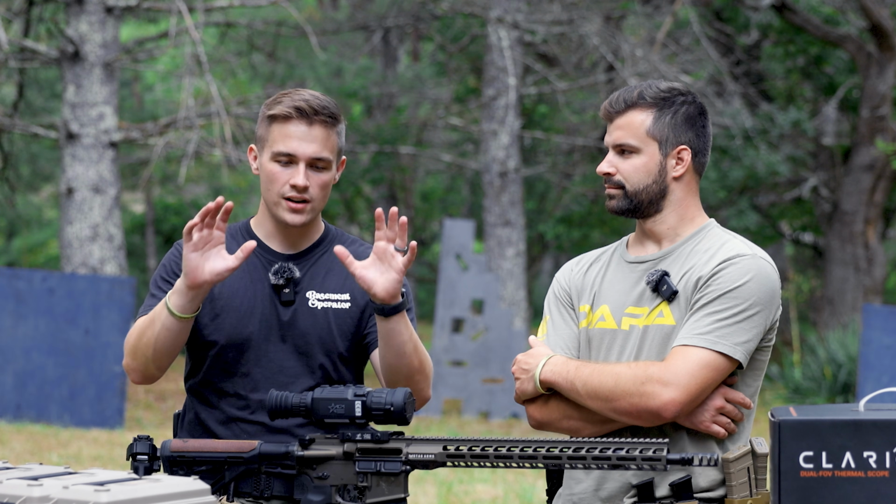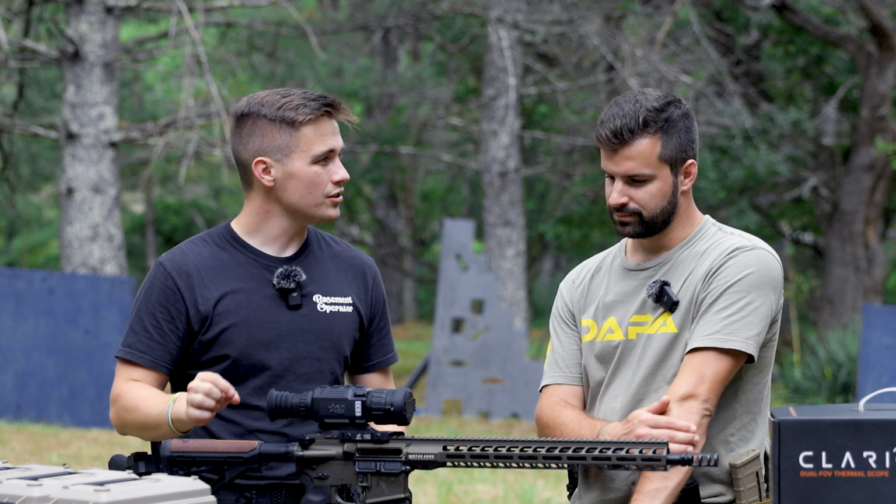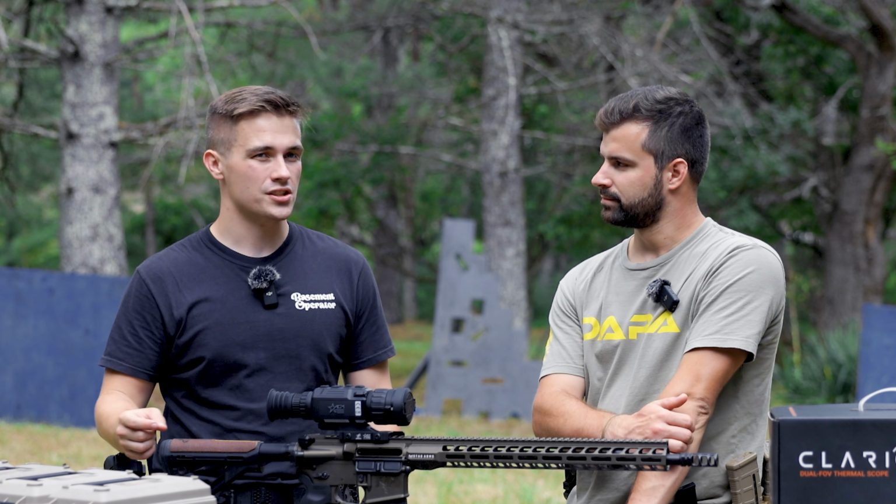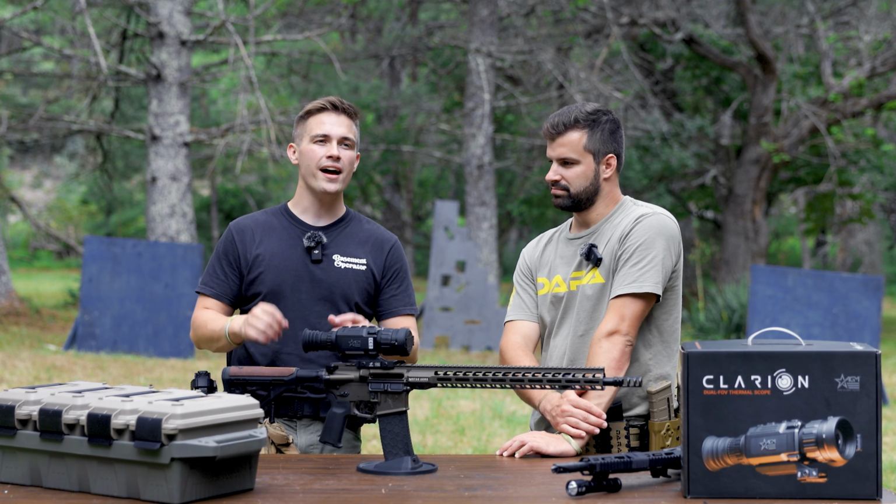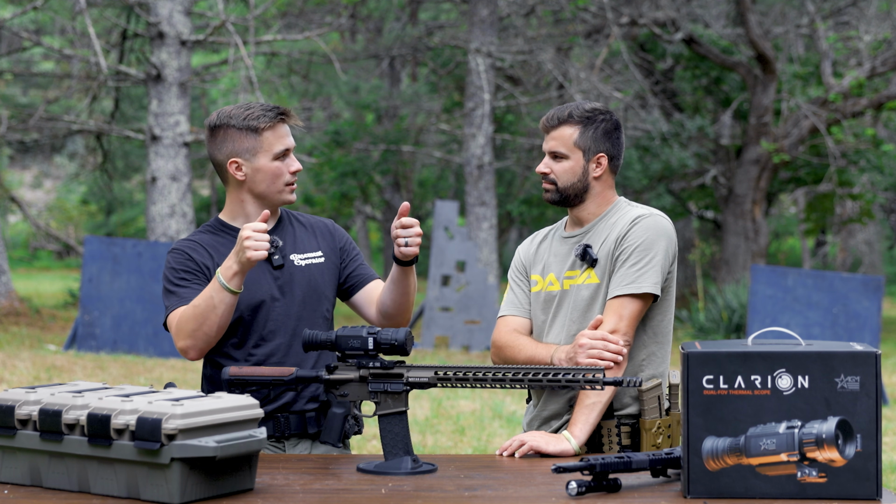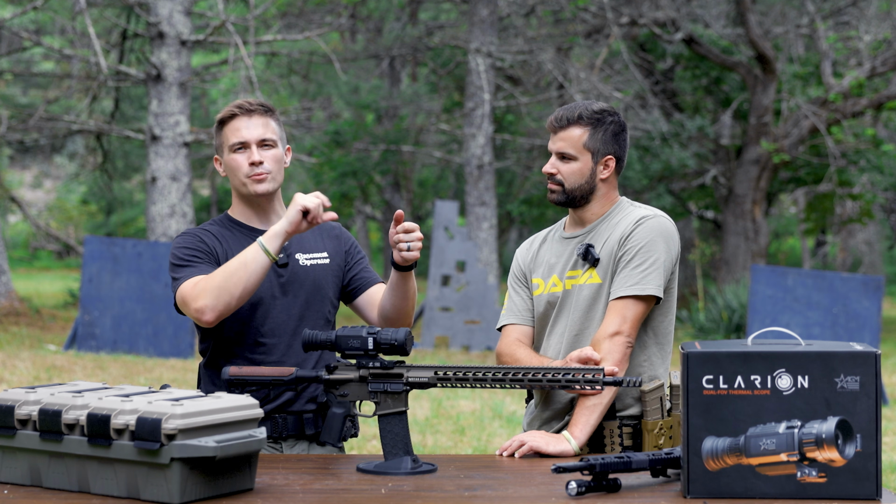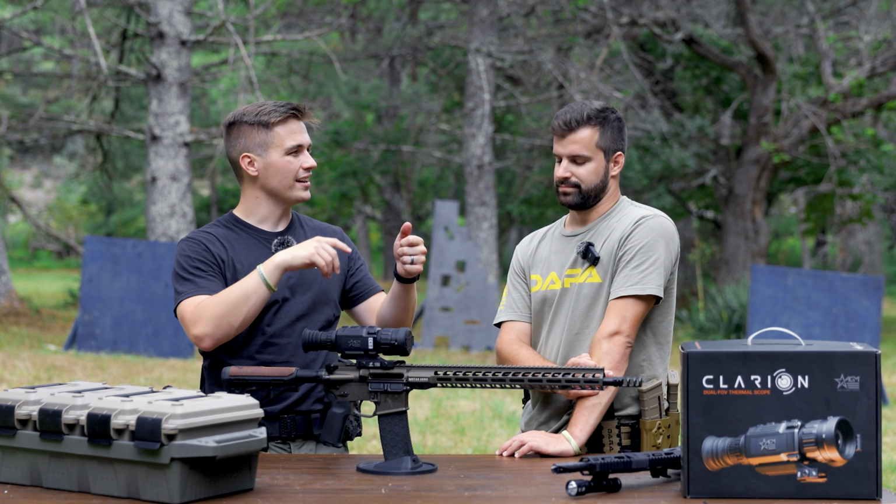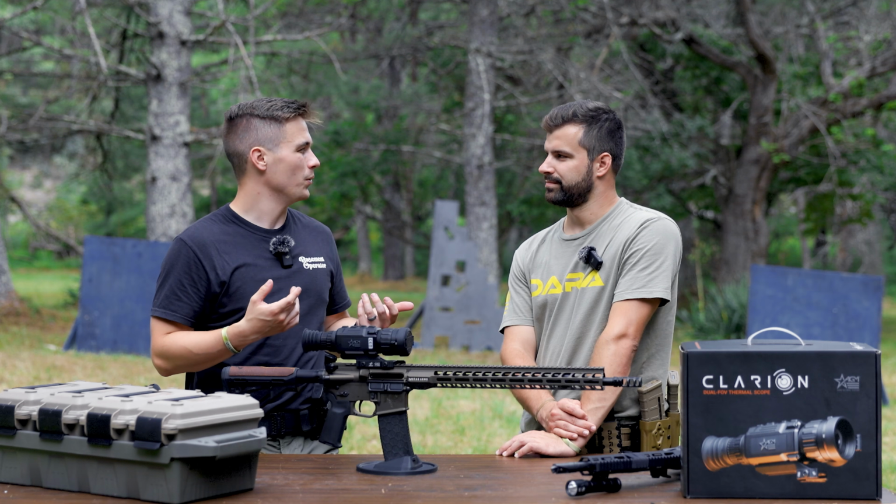I don't know if you guys have thermal or night vision experience, but when you digitally zoom thermal and night vision, it just goes downhill. Just grainy, so pixelated, quickly. So imagine you're on your phone and you take a picture of something and you zoom in on it, right? And you zoom in on it and you zoom in on it. At like 3 or 4 zoom on your phone, you're just like, this is unusable. That's where the Clarion shines. That's why it's so cool.